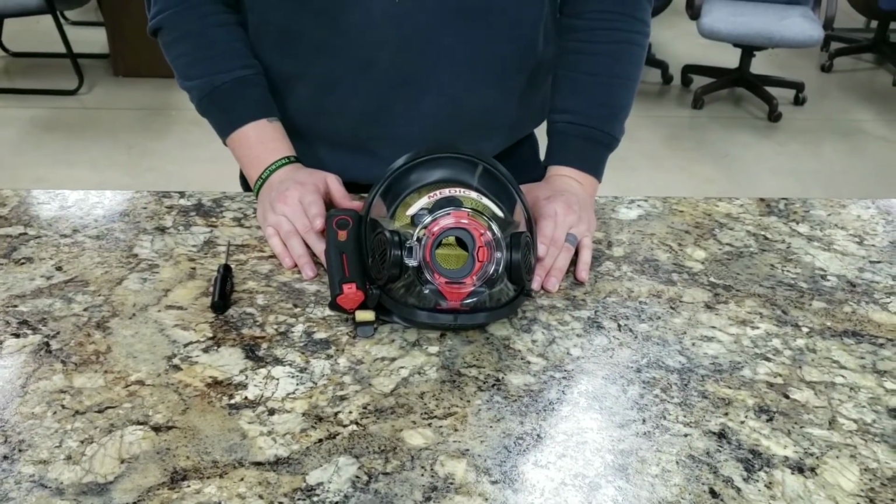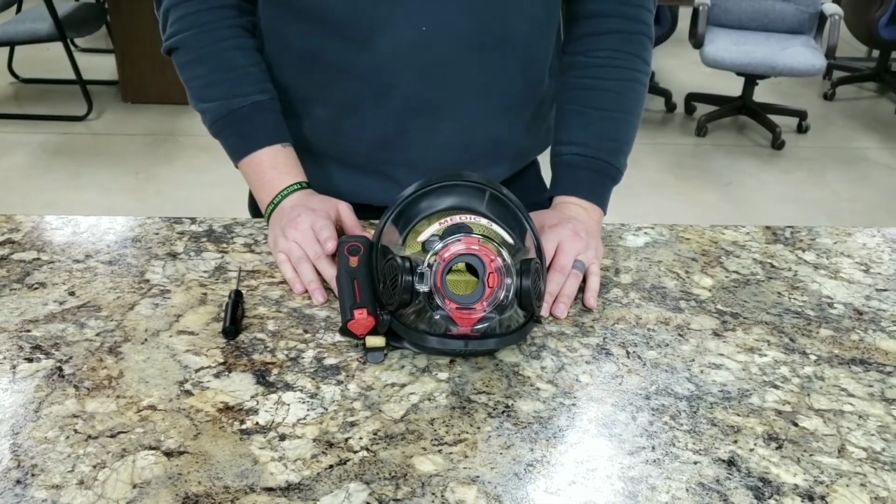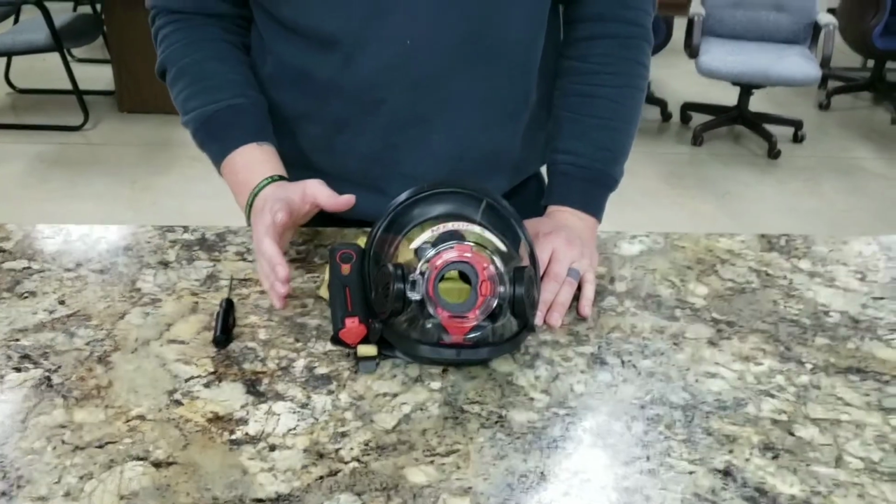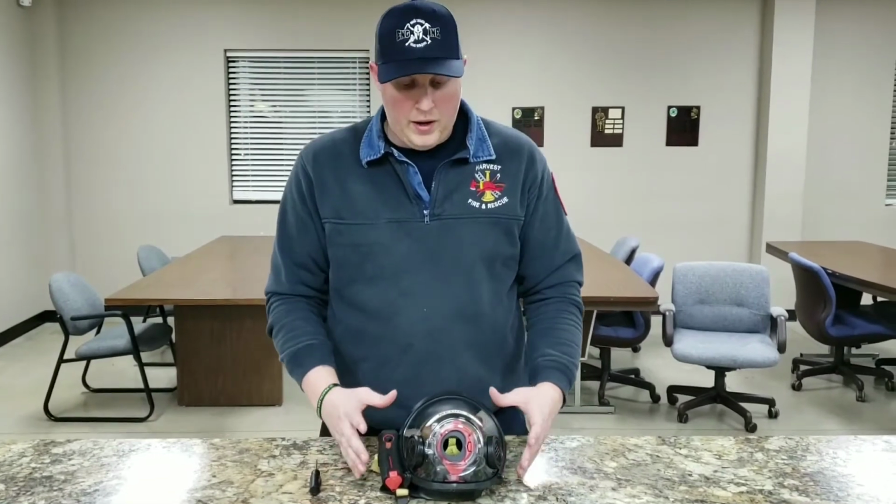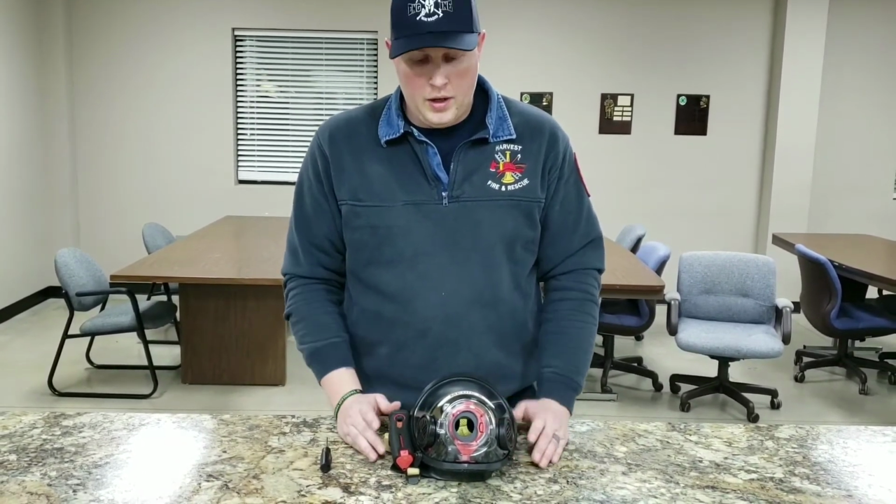This is something that is new for our area. It could be new for this part of the state. I'm not sure what others outside of our county are running, but this is something that's going to be a huge asset to us. The 5 masks that we have with the Sight will be in the officer seats.